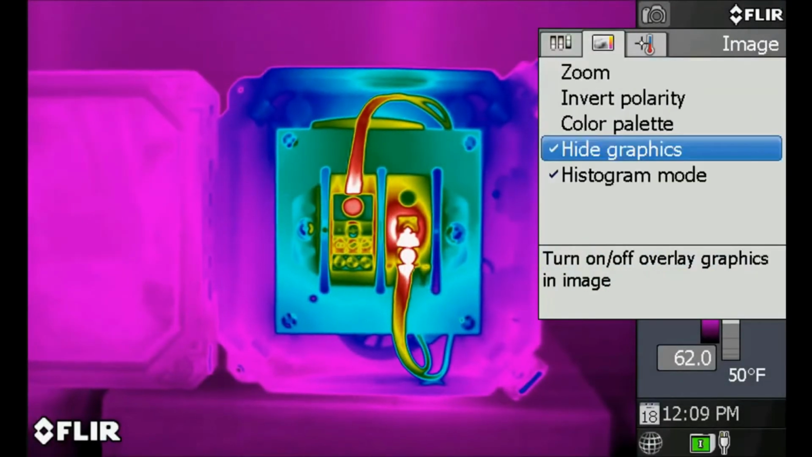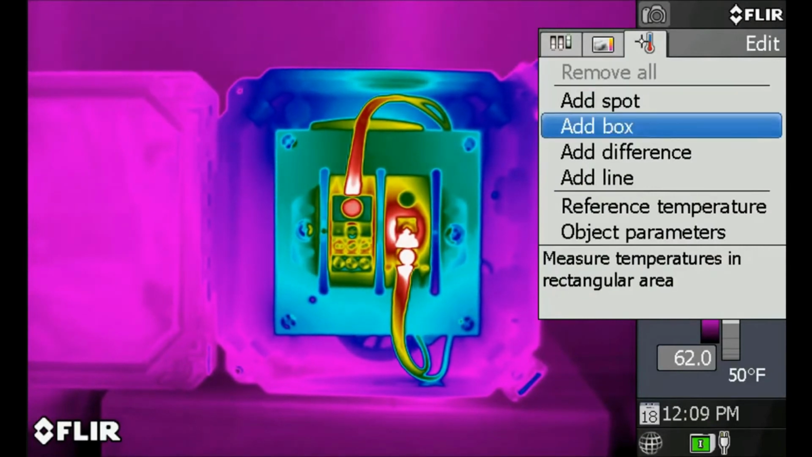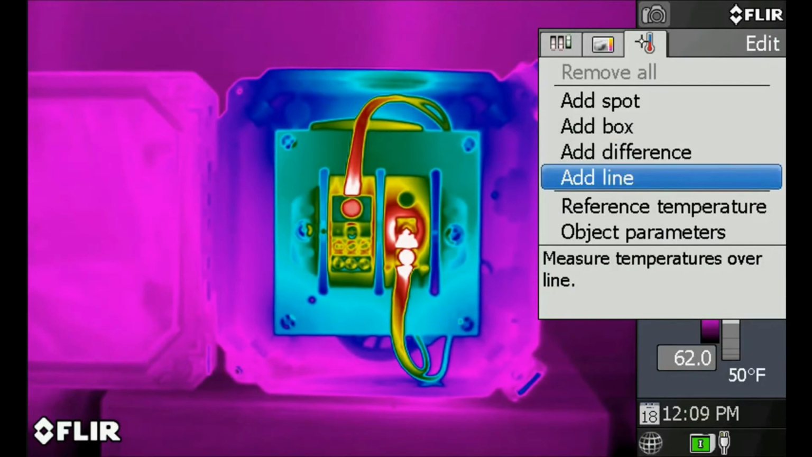If you ever need to measure the temperature of a surface, this GF series camera, with the exception of the GF300, offers several temperature measurement tools. To access these, press the menu back button here and navigate over to the Edit tab. Here you'll find a temperature spot meter, an area box for recording maximum, minimum and average temperatures, a delta T function for evaluating temperature differences, and a line profile to analyze temperature variations across a linear path.